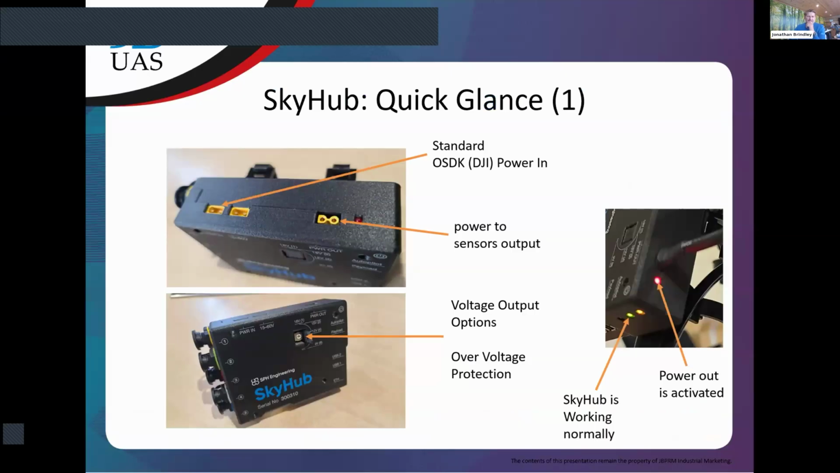So you can see here, I don't want to get into too much detail on this, but what I do want to show is how friendly this system is. And apart from OSDK, which should now be PSDK, apologies for that, essentially we're taking power into SkyHub, and then we're feeding power out through a protected voltage circuit to all